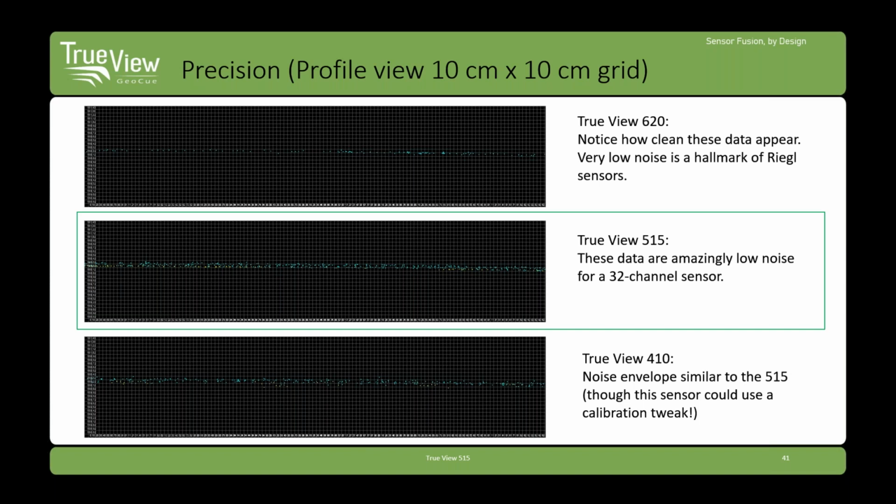That's amazingly low noise for a 32 channel sensor. And then the TrueView 410, we've got a noise envelope similar to the 515. Although I noticed when I was processing this data that this one could use a bit of a calibration tweak.